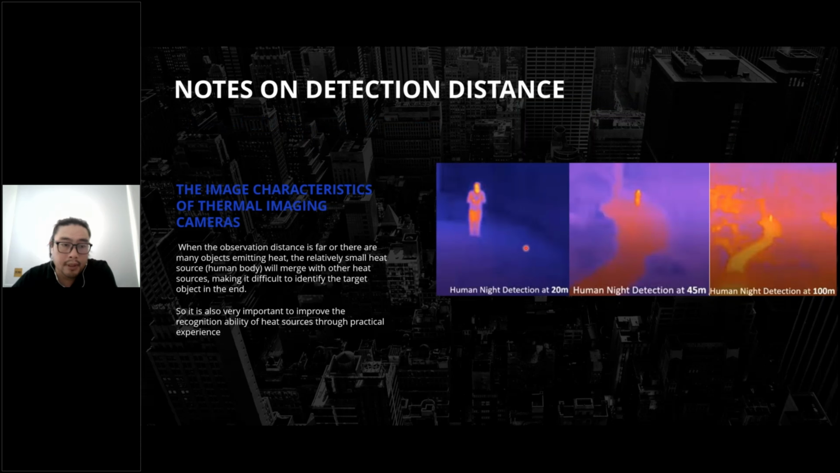And one more thing, you use the thermal camera in the night, because we use the thermal camera in the night for easy detection. Because in the night the temperature of a human is higher and correct, and the tree is lower.